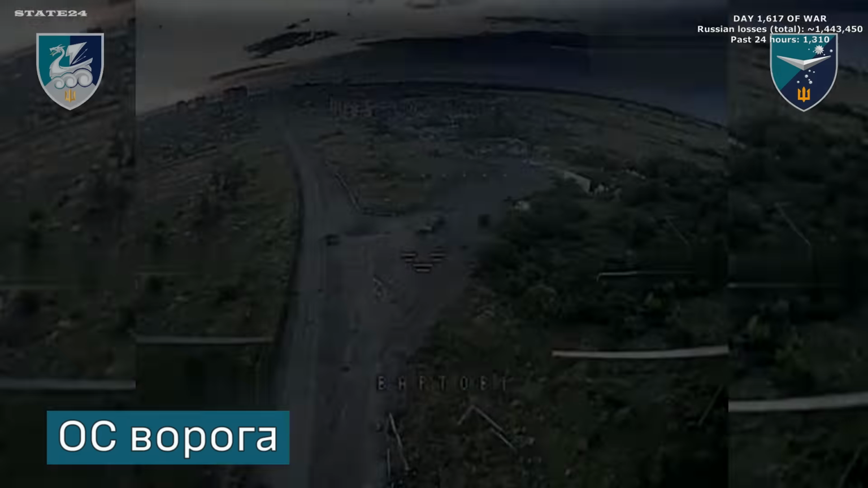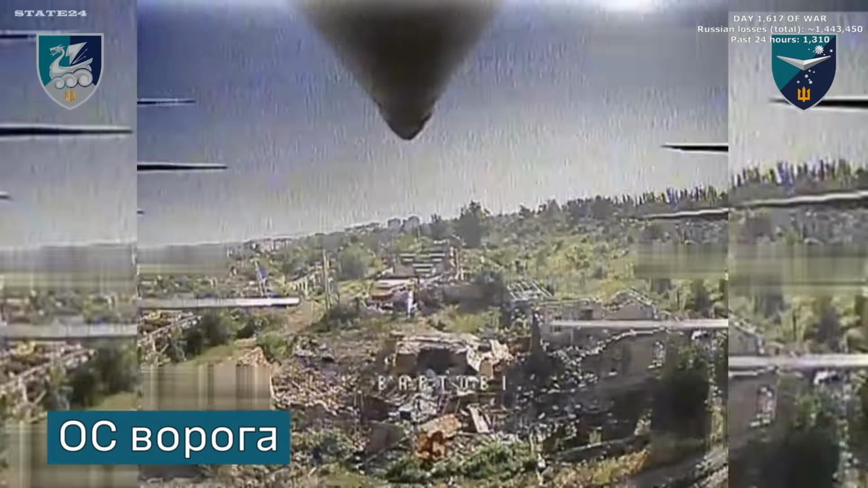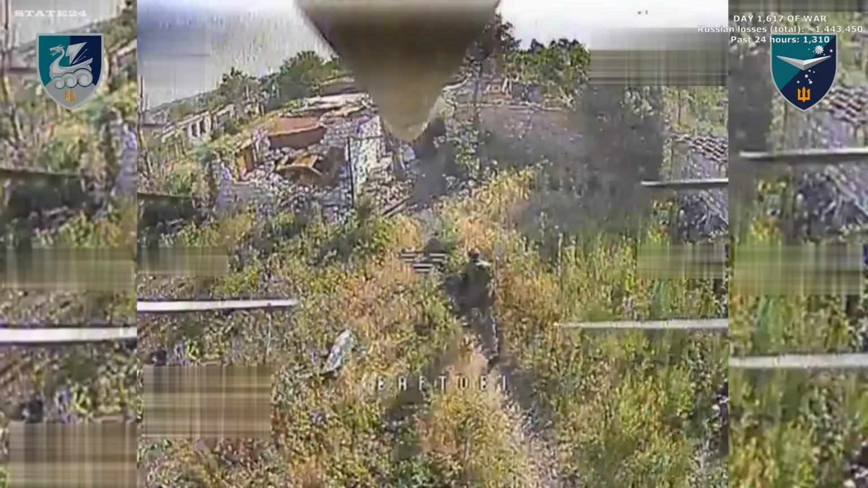A full sweep of what Russia had assembled in this area. 226 combat engagements recorded today. Pokrovsk, the heaviest sector, with 29 Russian assault attempts. A wedge being pushed between Pokrovsk and Kostiantynivka. Supply runs intercepted by FPV drones before they arrive.